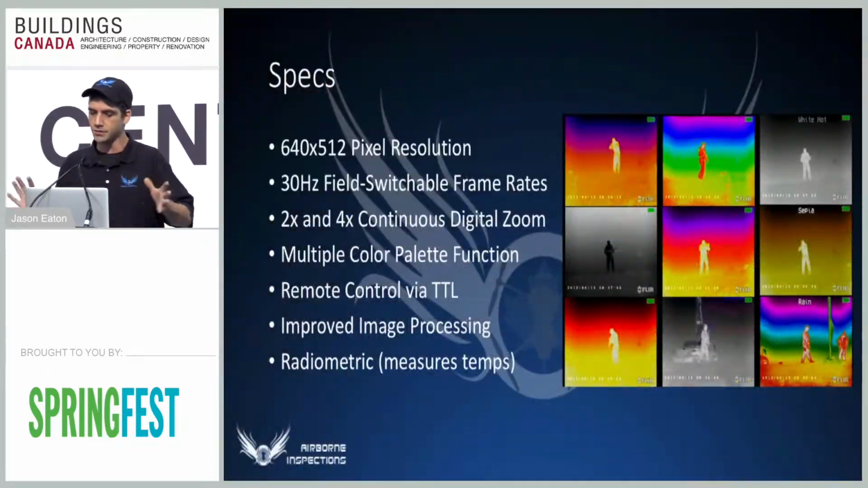So the Tau 2, I'll just give you a couple of quick specs about it. It's a 640 by 512 pixel resolution. It's not as high as you can get, but it's as high as you can get on a drone. We'll give it that way. The 30 hertz part might be a little confusing to you, but in general, people that fly these thermal cameras on drones get 7.5 hertz. The biggest difference is, with ours, we can shoot at 30 frames a second. So you're getting clean thermal video out of it. Whereas with the 7.5, you're getting 7 frames a second, so it's kind of like a security camera where you get chunk, chunk, chunk. We really like it for that.